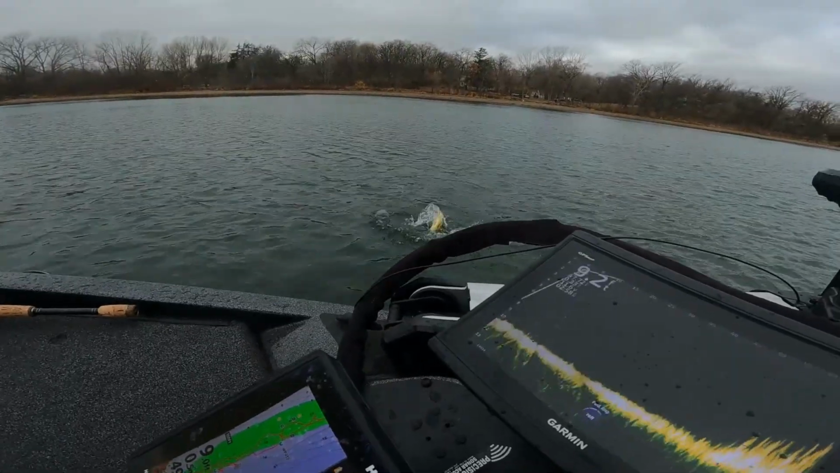Here we are. Almost certainly the last time out in the water, November 13th here in Minnesota. It's somehow 60 degrees today, but the bottom falls out tomorrow, and there's nothing but sub 30 degree weather for 10 days. So let's see if we can catch some fish.